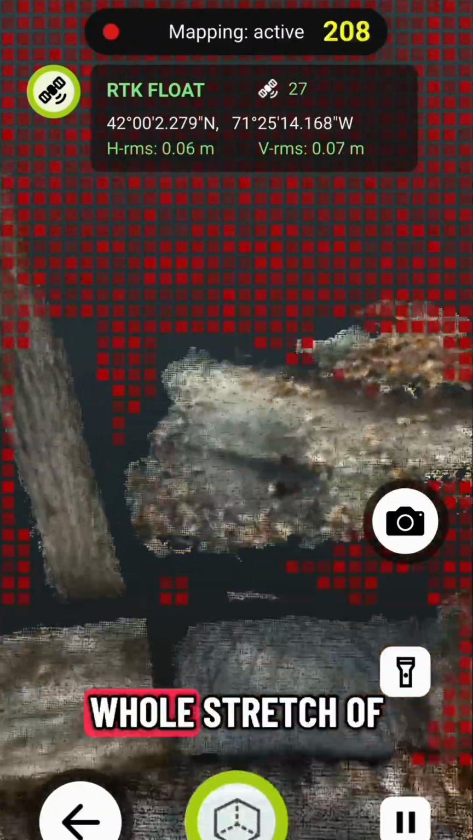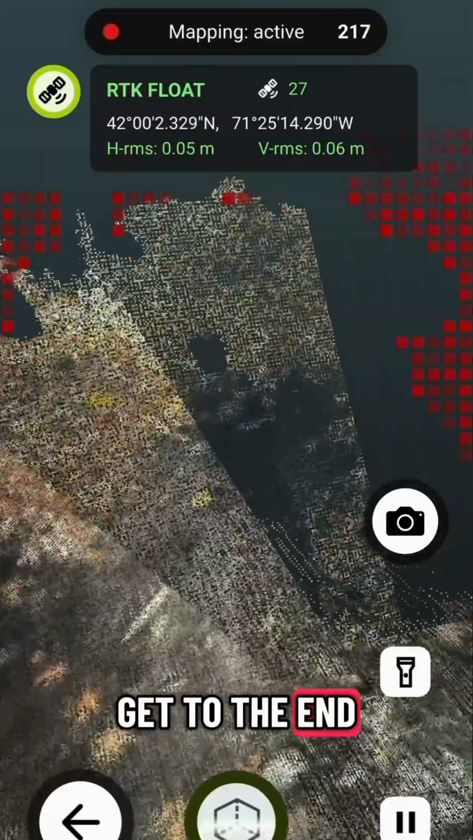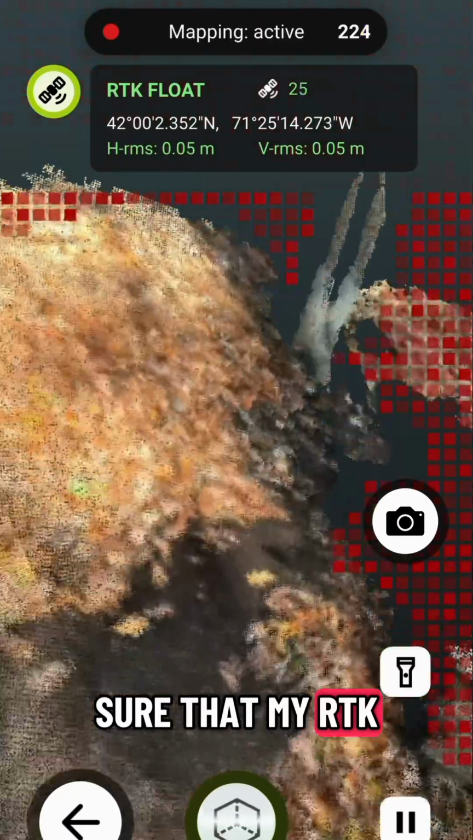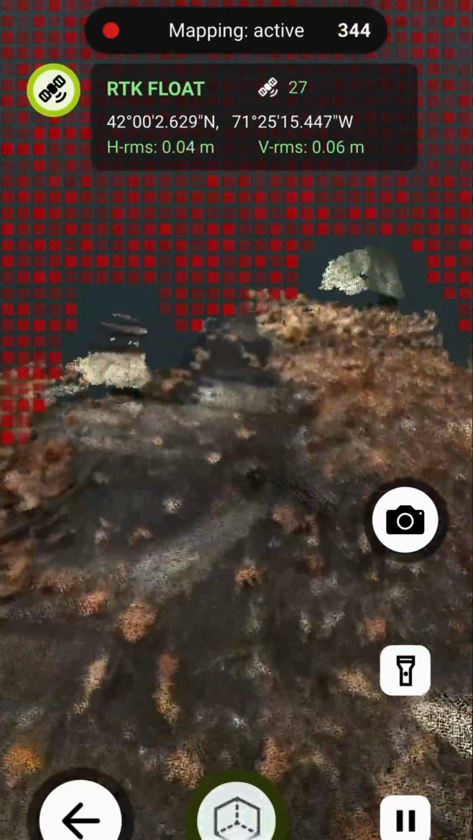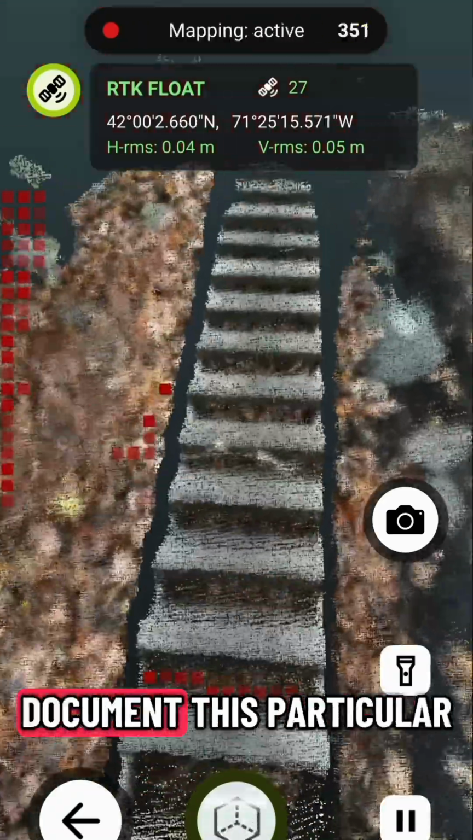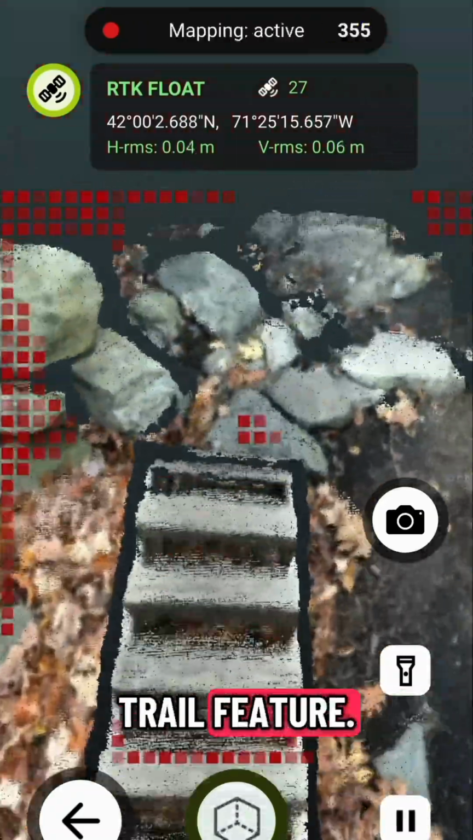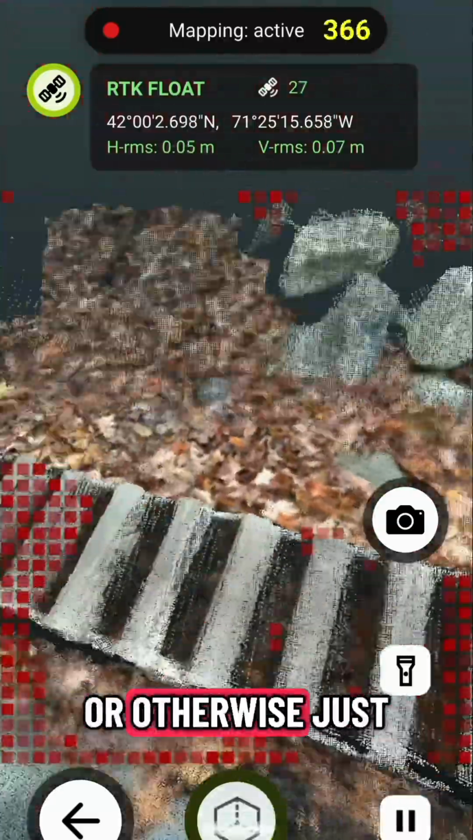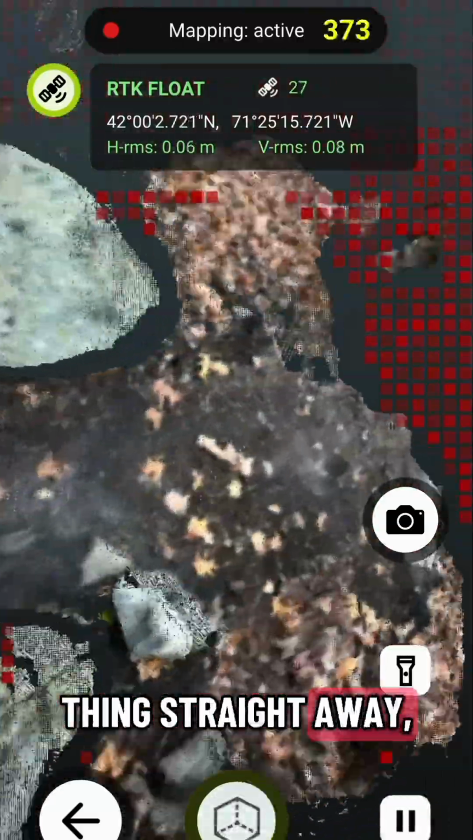So I'm just going to walk this whole stretch of trail until I get to the end, and then finish my scan, just monitoring to make sure that my RTK feed is live the whole time. I take an HD photograph here, just as an example of how you might want to document this particular trail feature, and can take my time on important areas, or otherwise just walk the whole thing straight away.